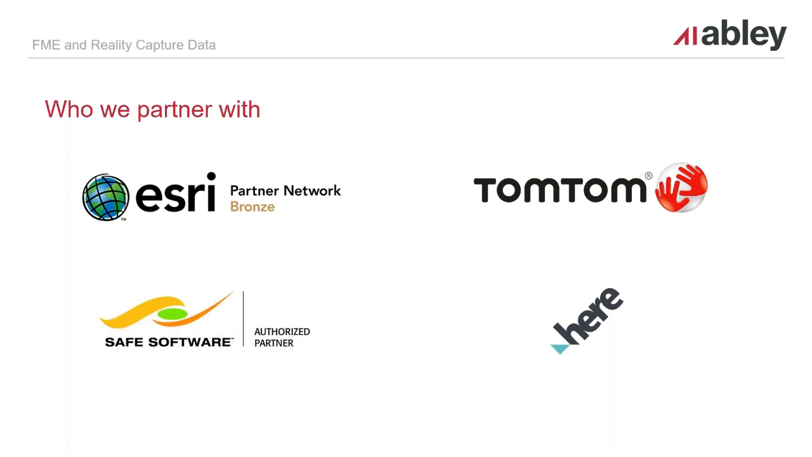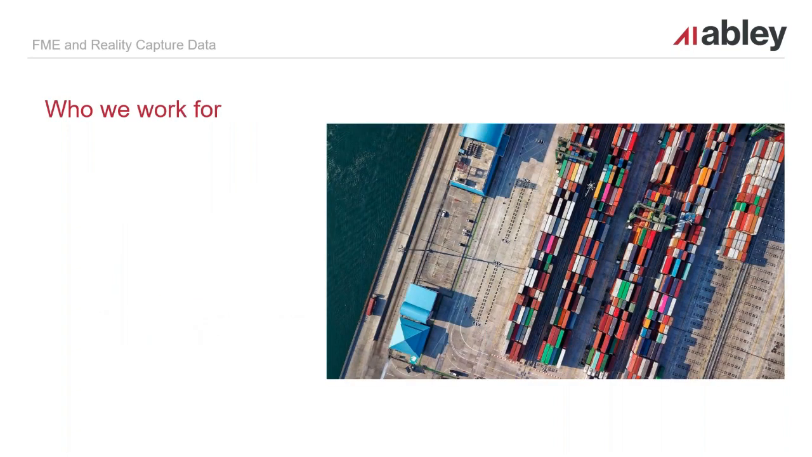And we also partner with HERE, and HERE has a really valuable resource that I'll be showing you today. They've basically got LiDAR for most state highways in New Zealand, and that's able to be purchased and analysed and used to develop tools and products and get results for clients.